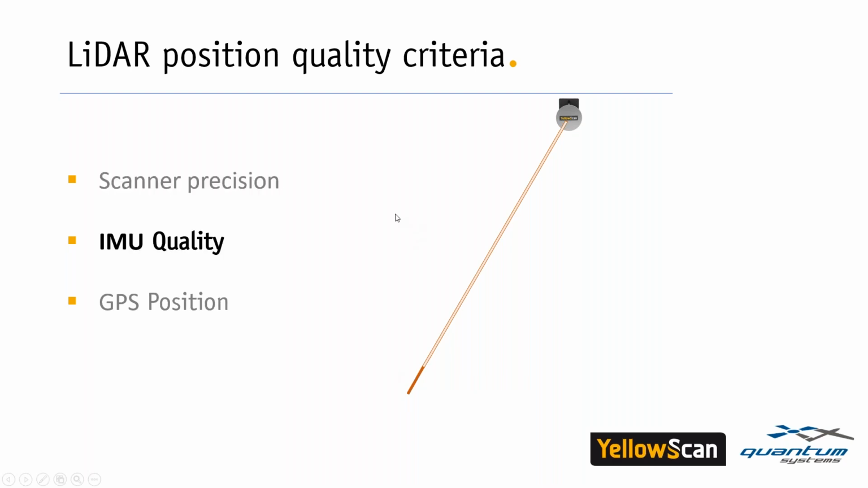Then if you look at the IMU quality, the IMU, or inertial motion unit, records angles, and so the angle precision will be like this, and so the uncertainty will look now like a small box.